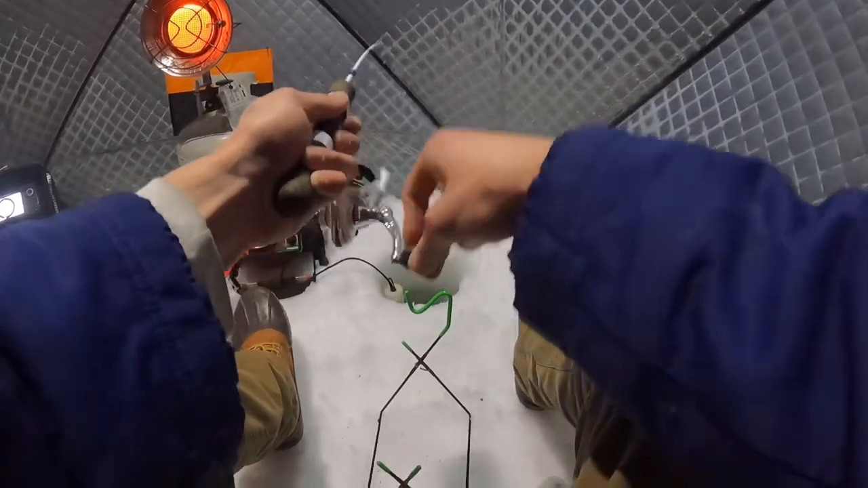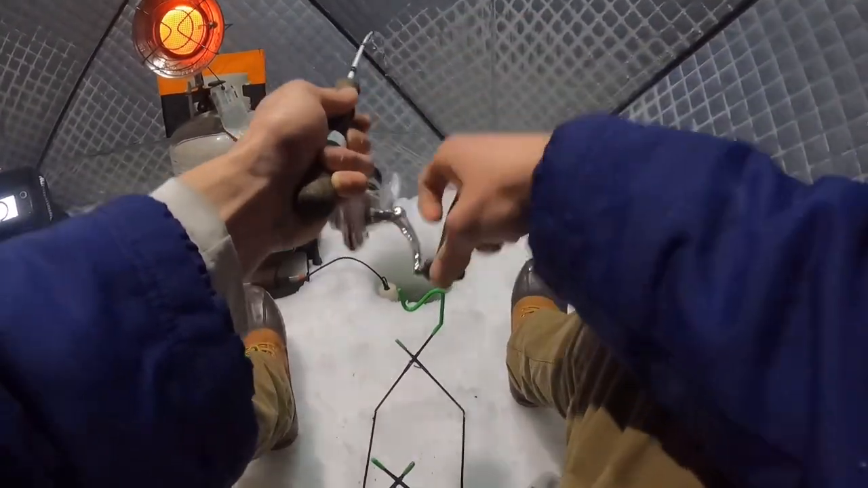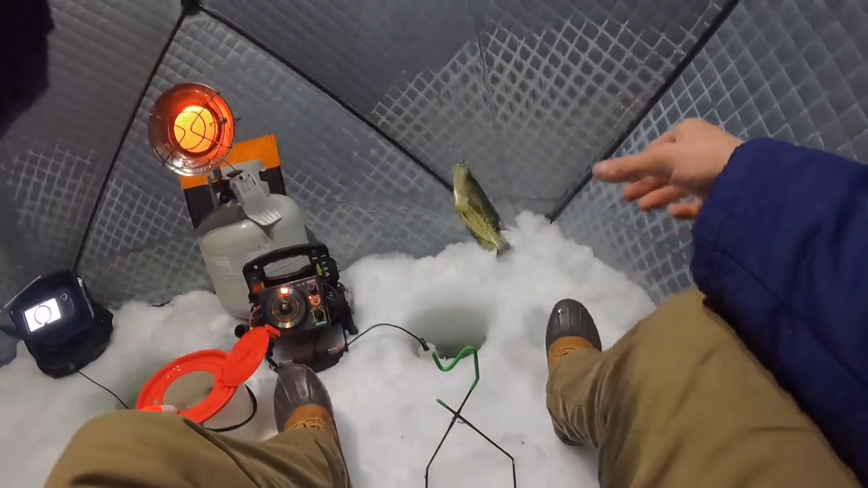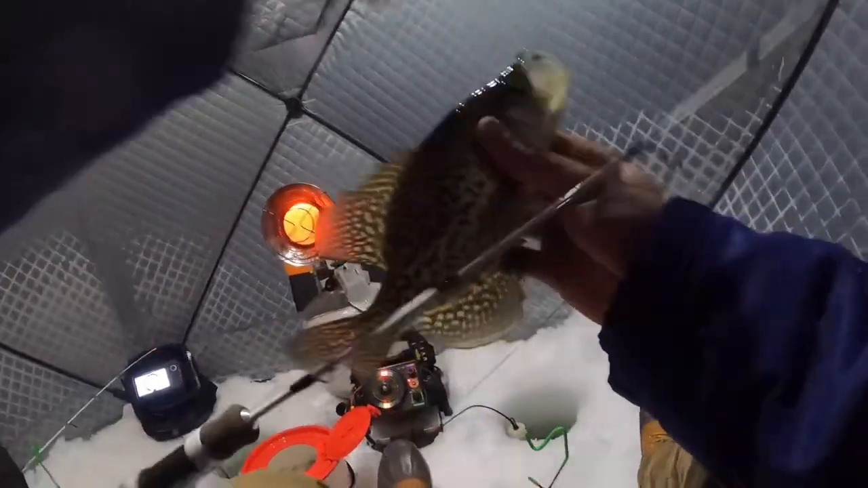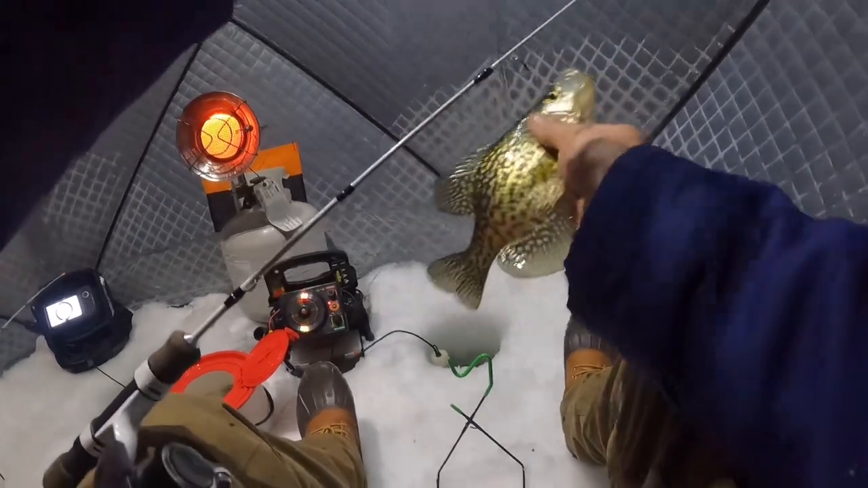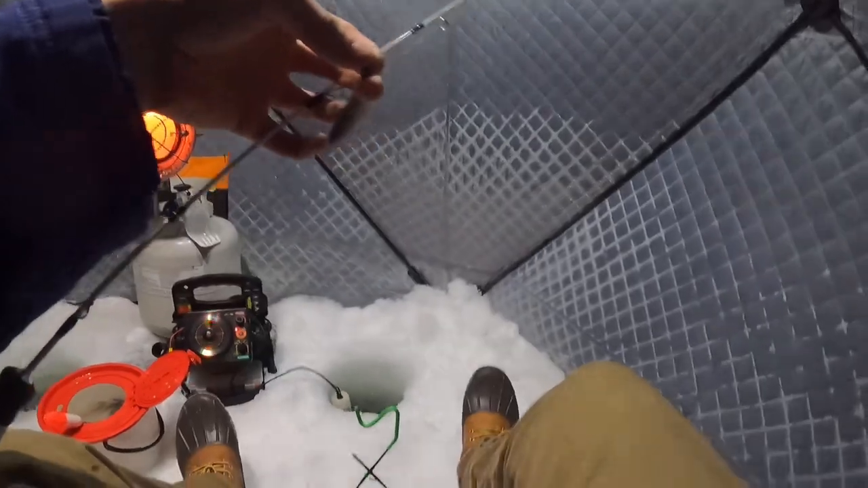Oh, you got a fish on there. You probably snagged it as you were reeling up. That's a nice one. I don't know, man. This good old school Vexlar might be putting the work on that. Humminbird there.